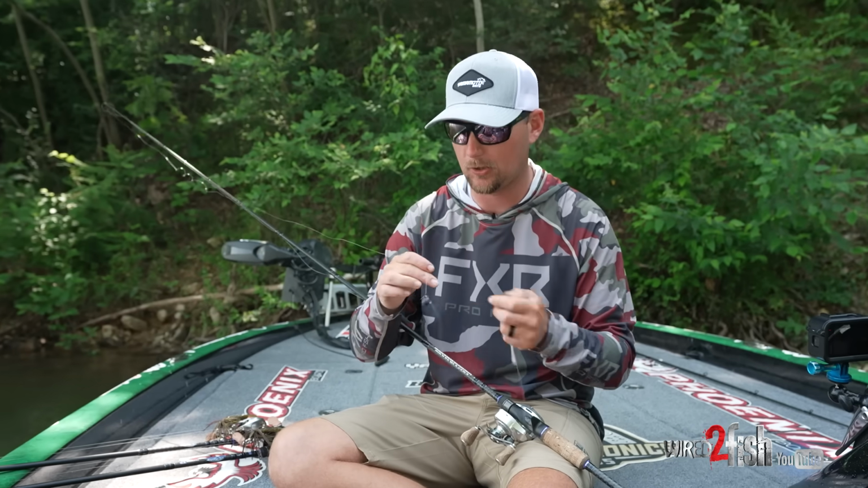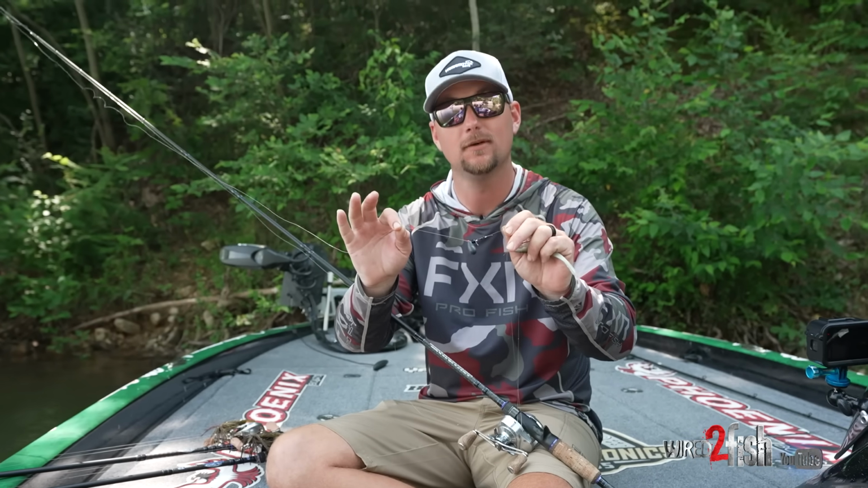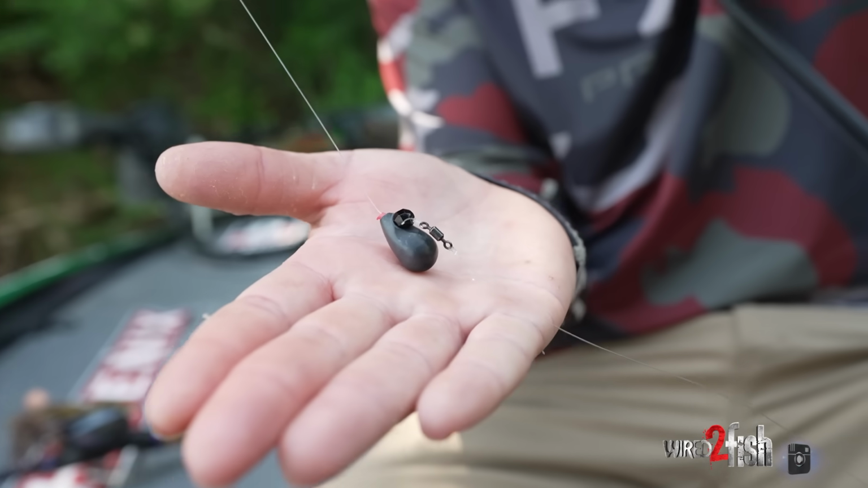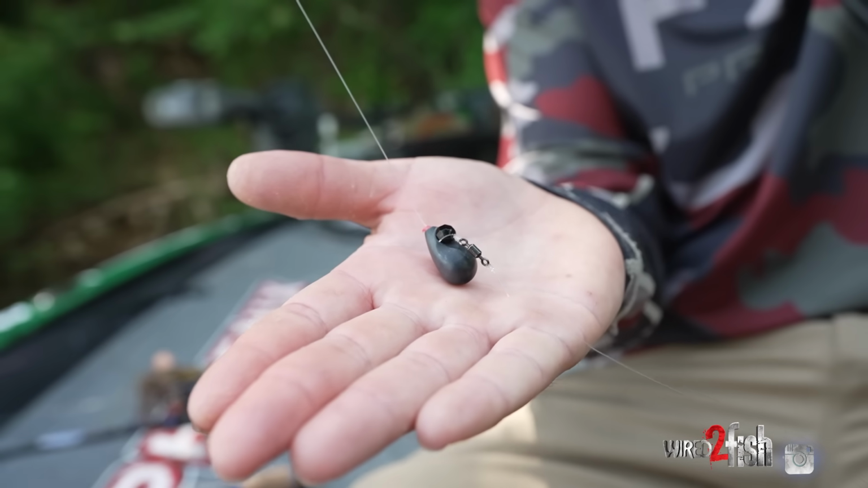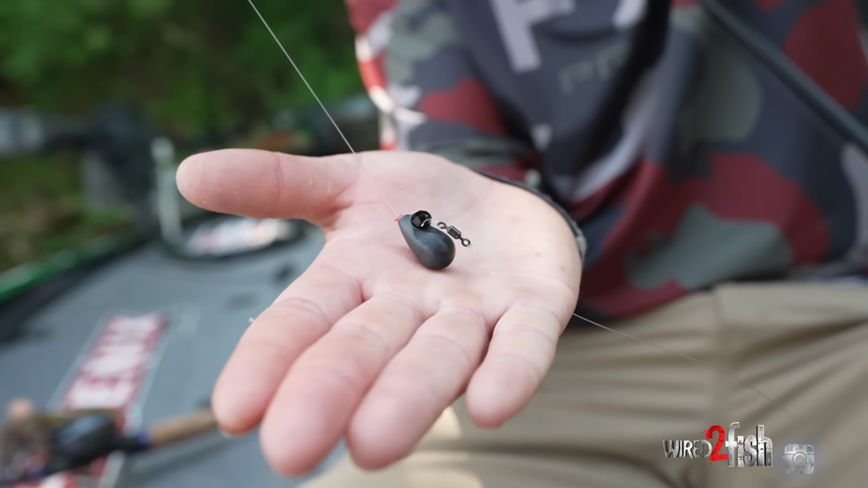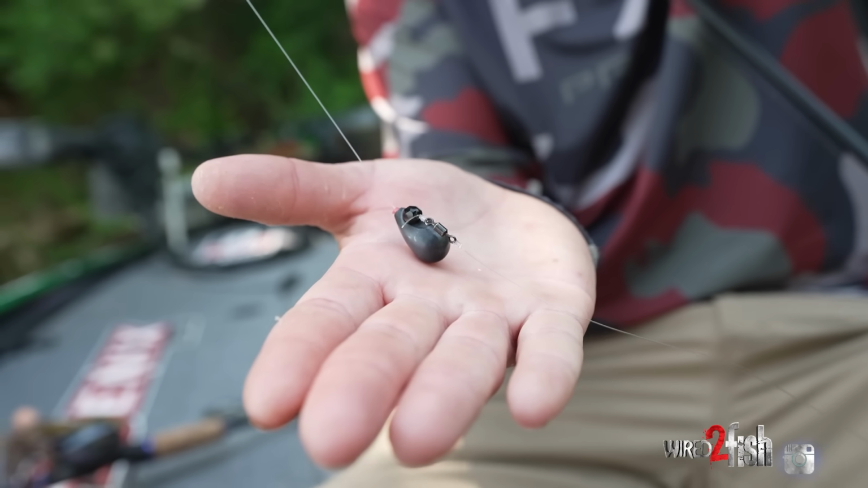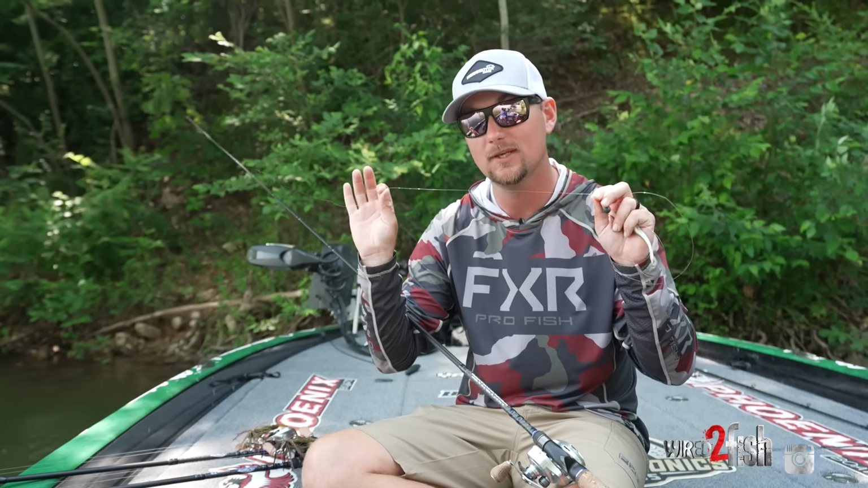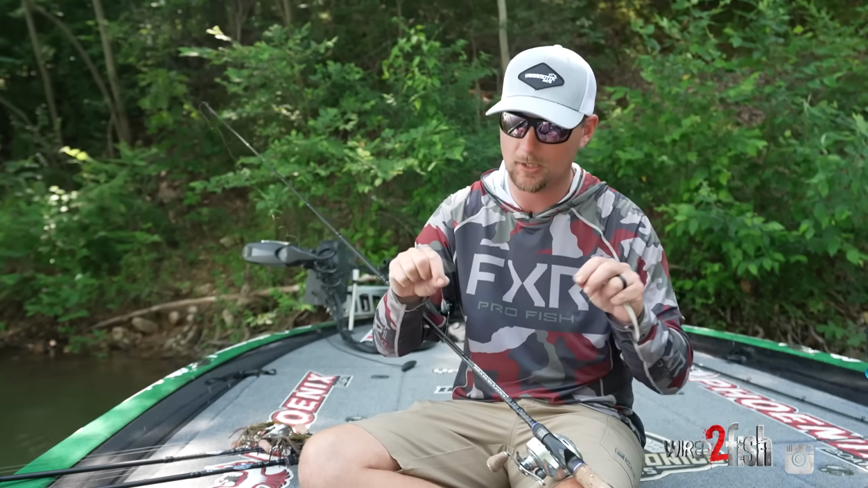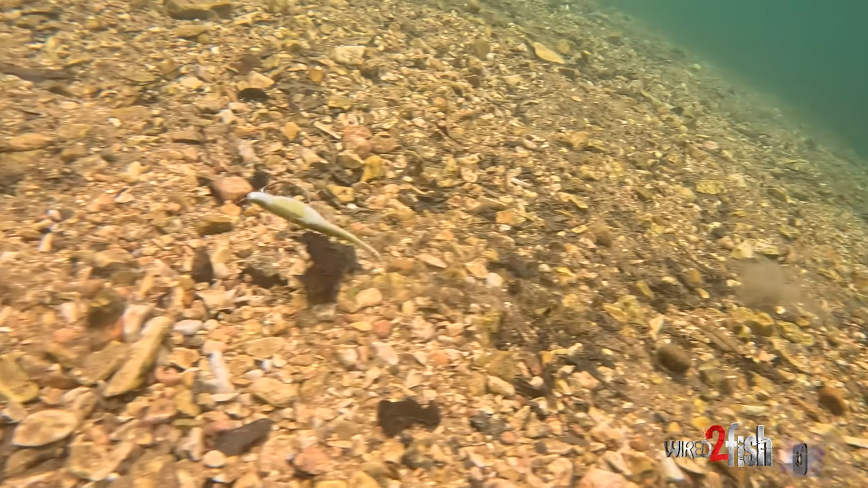I prefer a Ryugi bean weight for my tungsten weight here. You'll see what's really unique about that bean weight is it's actually keeping my line off of the bottom. So I like a 17-pound Seaguar red label to a 15-pound red label fluorocarbon leader.